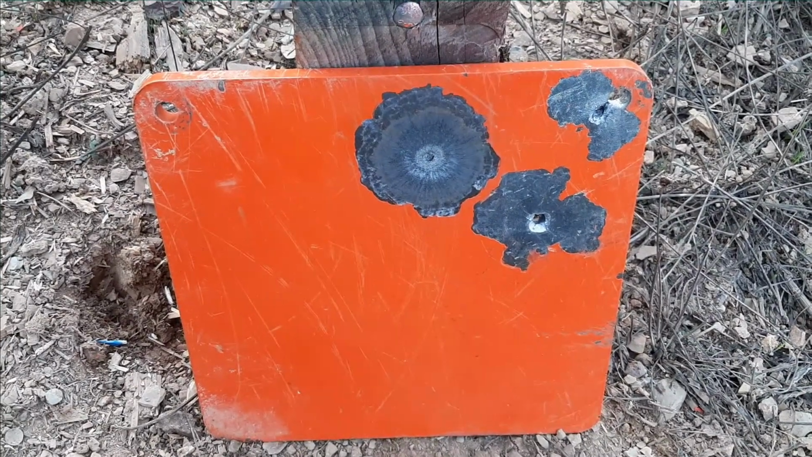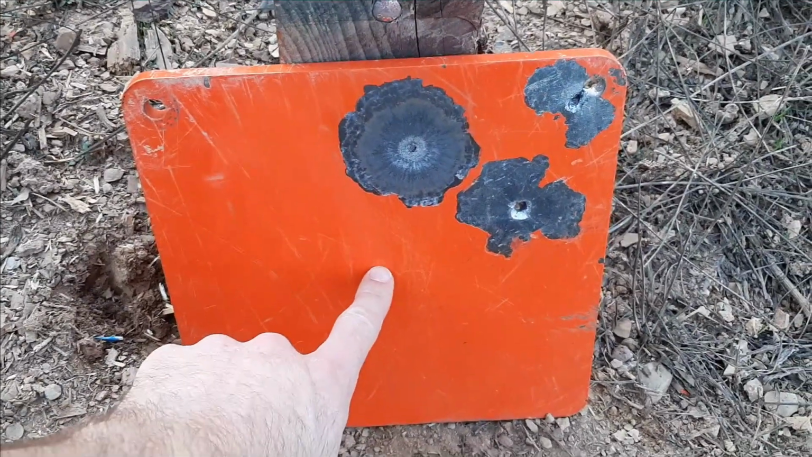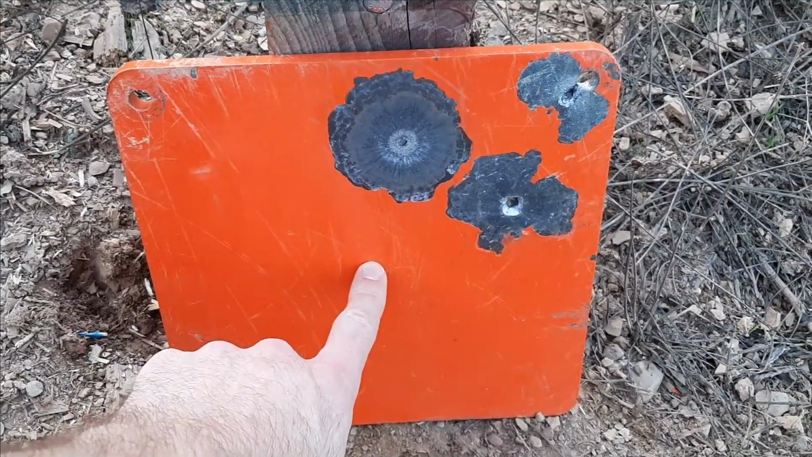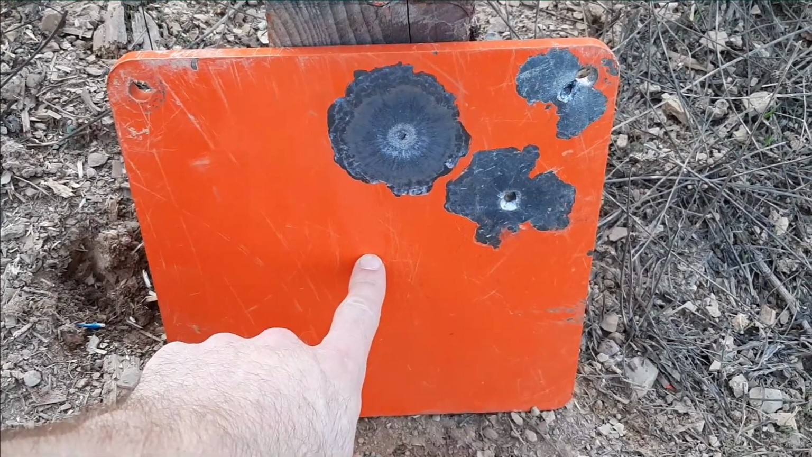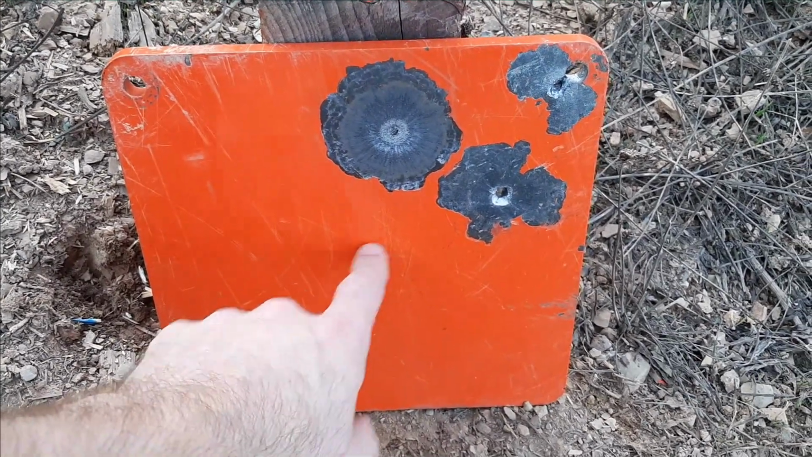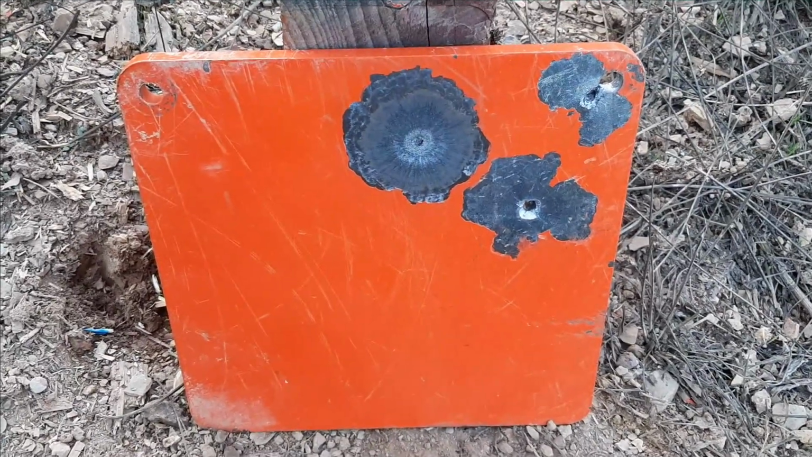Okay, but this is acceptable to me. The windage is fine. I was trying to aim right here. So, you know, maybe I'm just a 1/2 inch to the right at 100 yards, which is half MOA, and looks like I'm probably about 1 inch high. So I'm going to make a correction and take another shot.